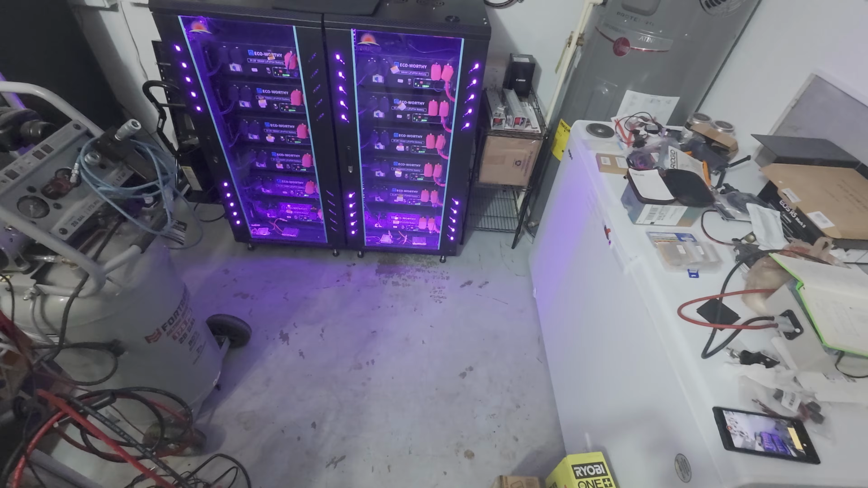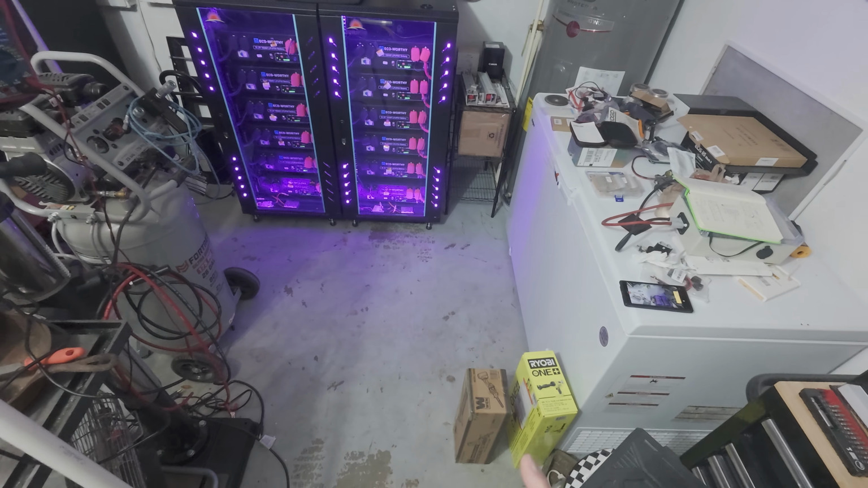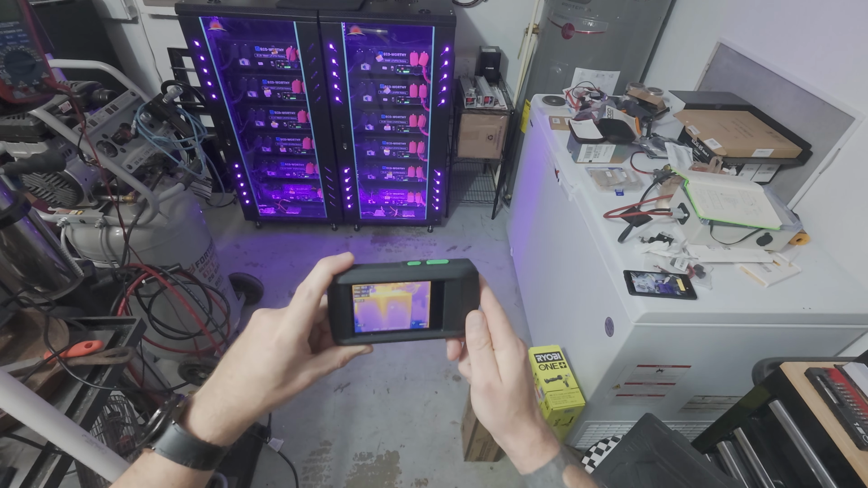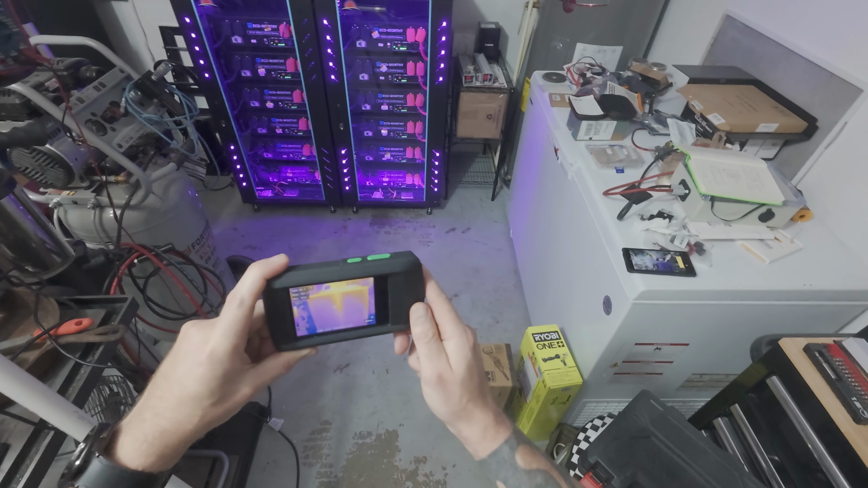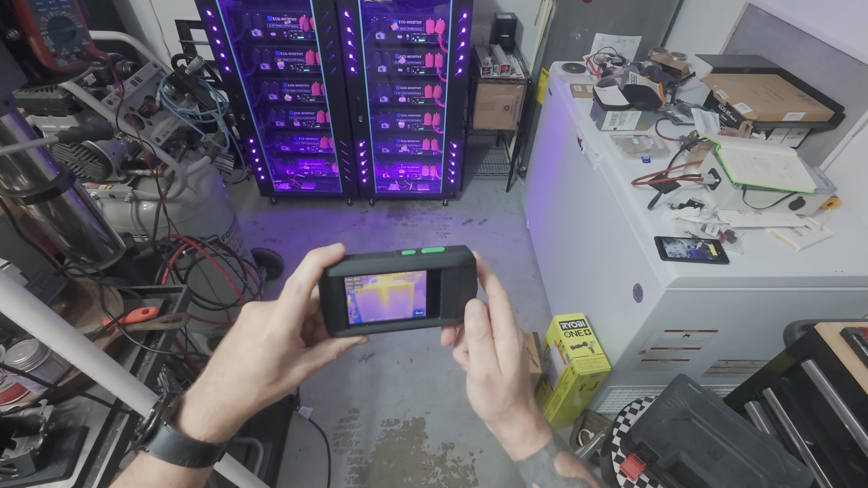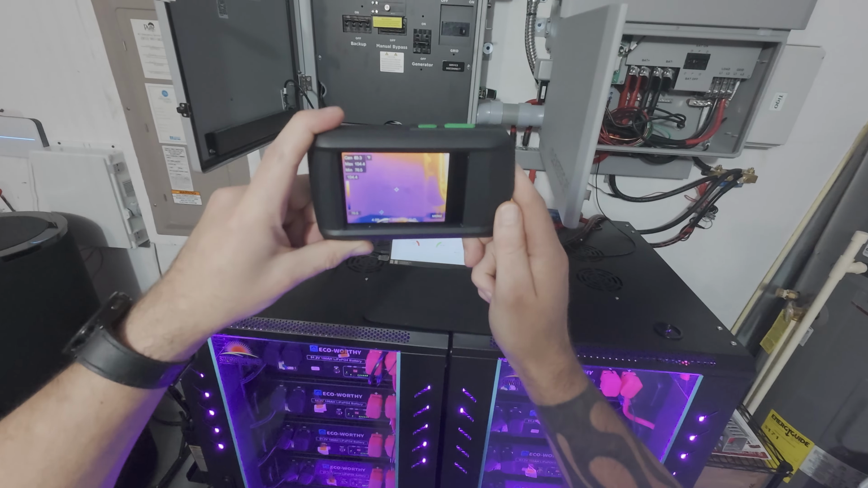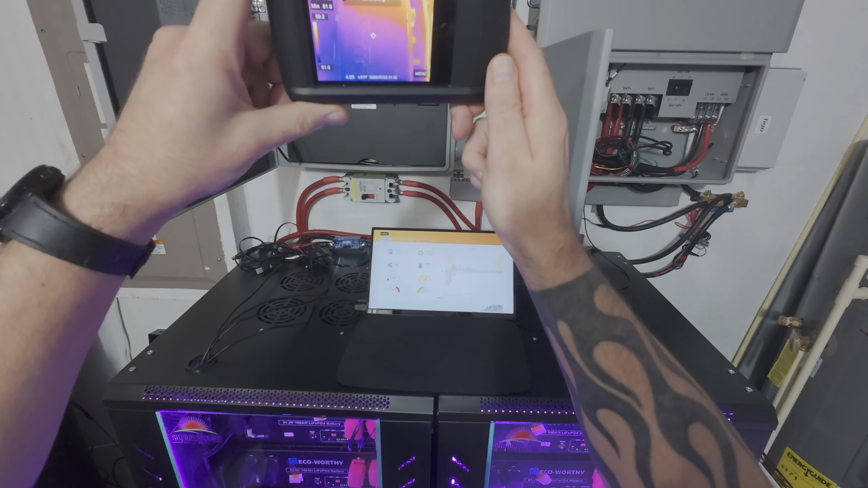I know no one likes this head-mounted camera, so I'll try to keep my head still, but that was the only way I could think of to record both things at once. Obviously, I've already done my inspection on my batteries previously. Nothing moves, nothing changes. But today I just wanted to show you what is a good idea for everyone to do every once in a while.